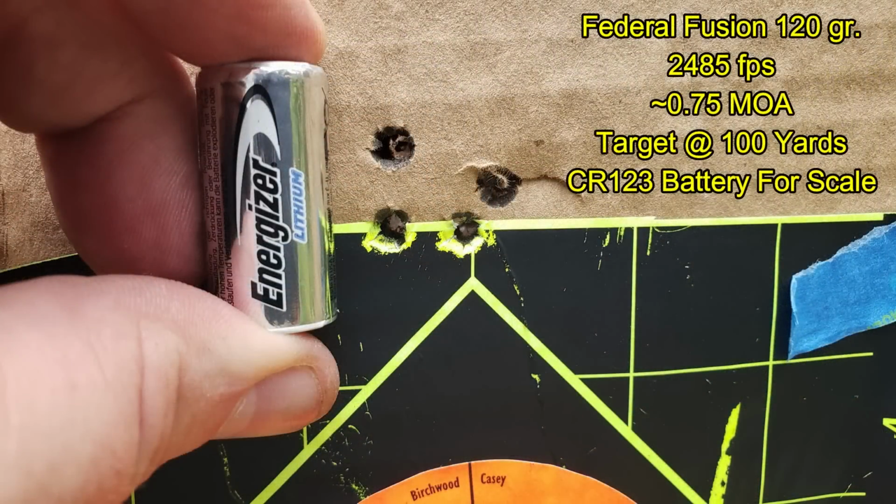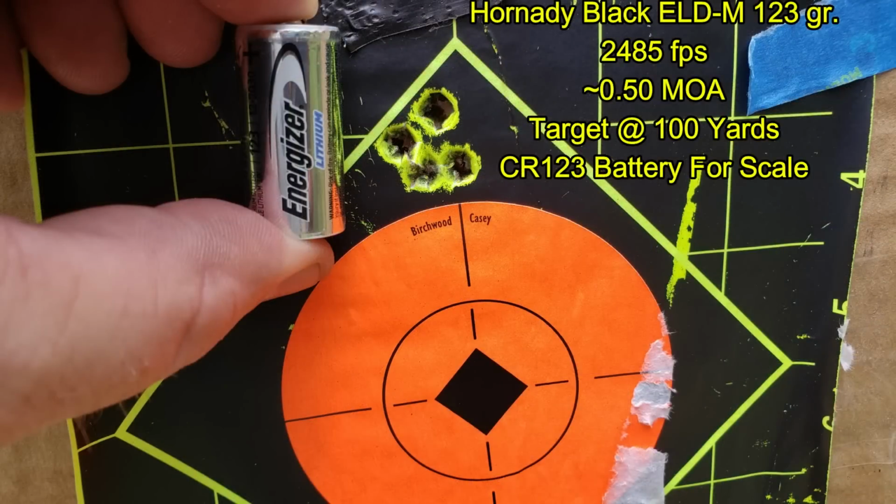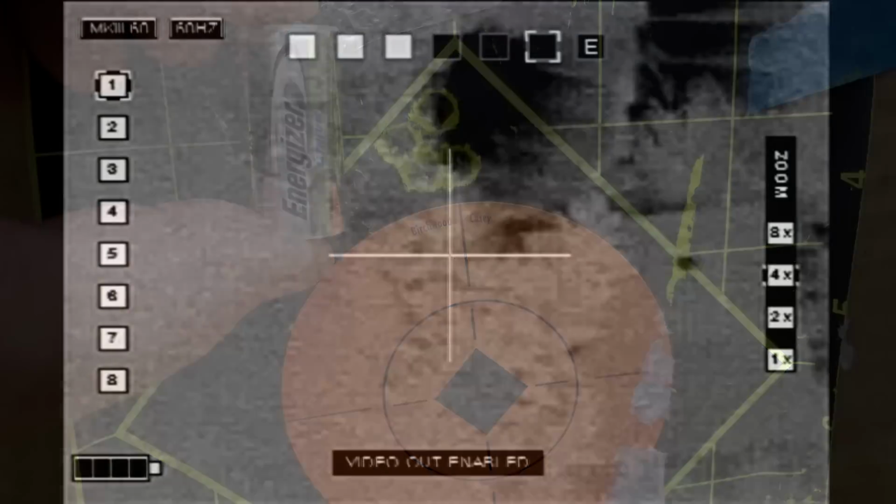This is the 4-shot group from the Federal Fusion, coming in at right about 3/4 MOA. They've got a CR123 battery for size comparison. And this is what it did with the Hornady Black ELDM 123 grain, shooting about a 1/2 inch group. It looks like with either ammo, any misses are on me.